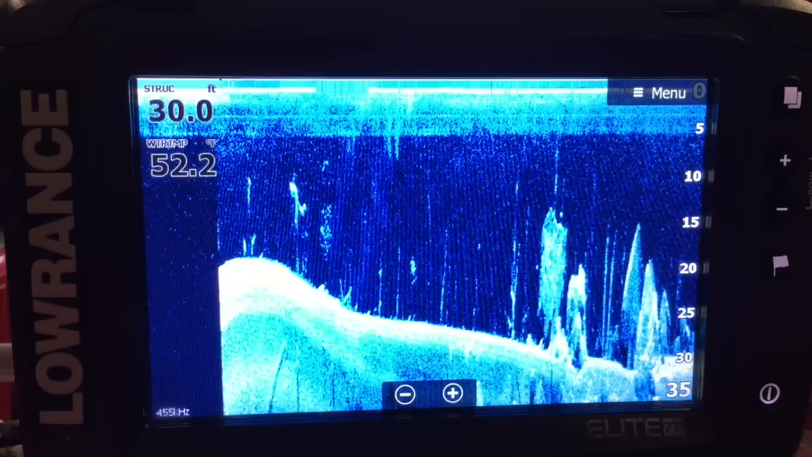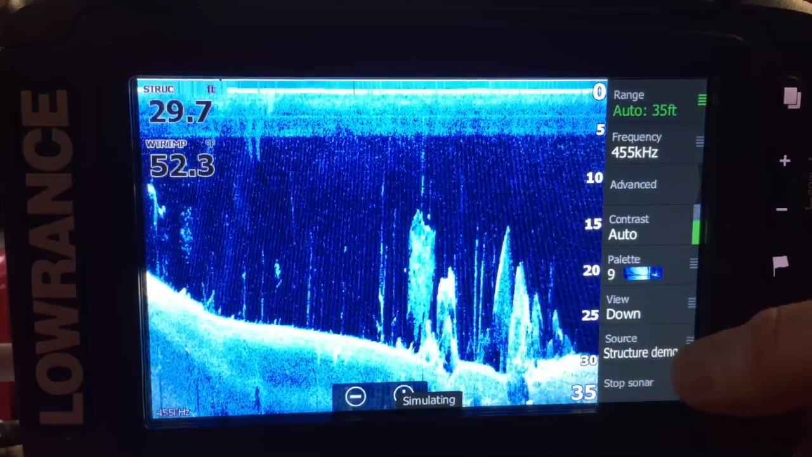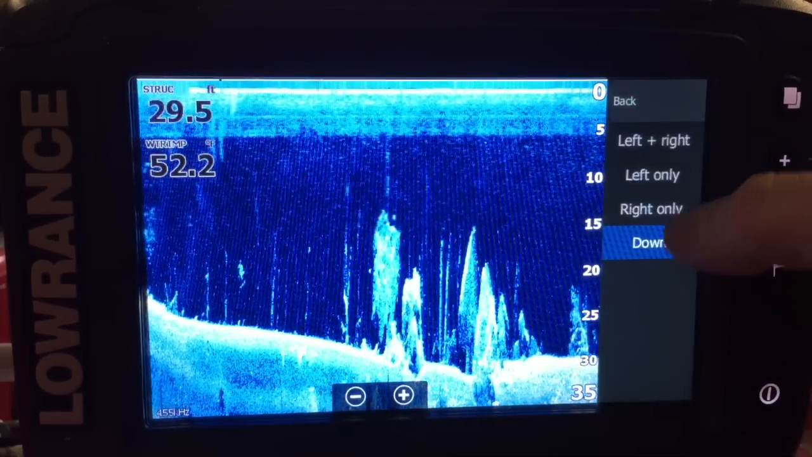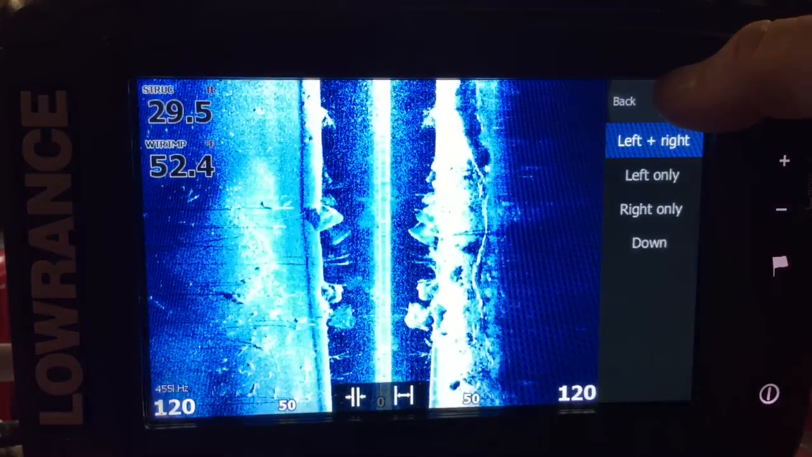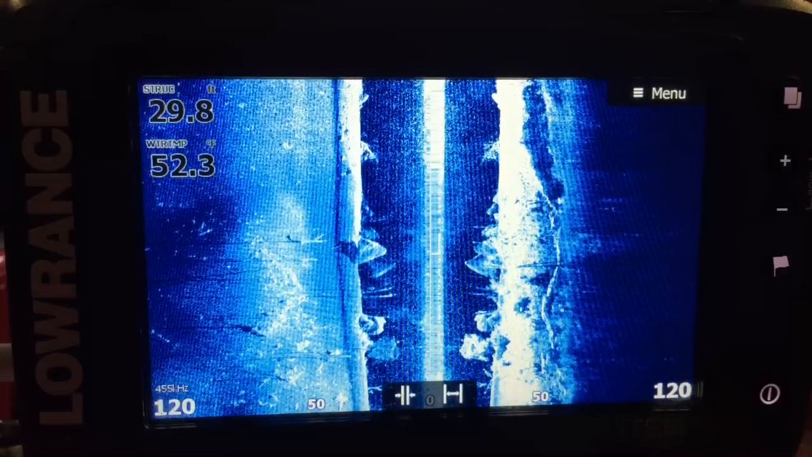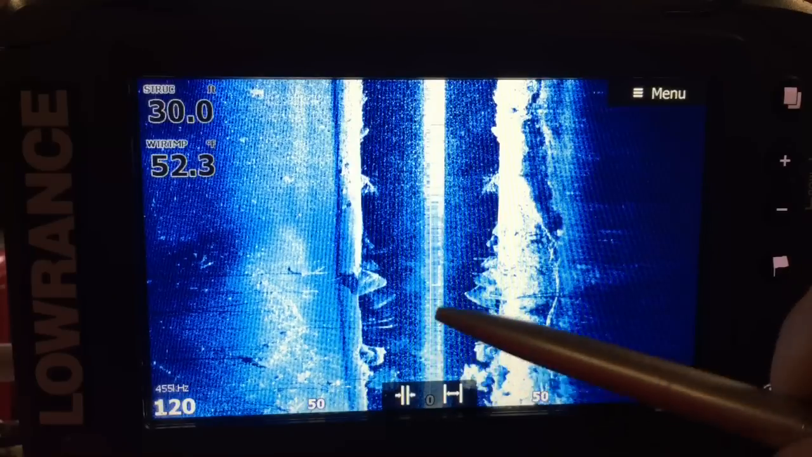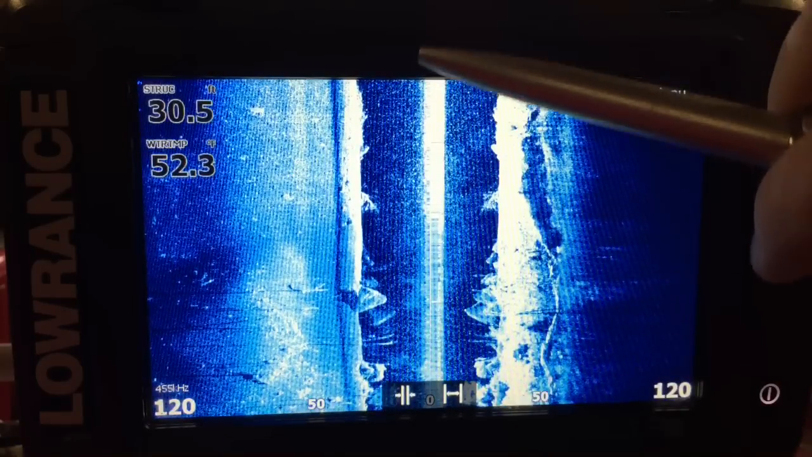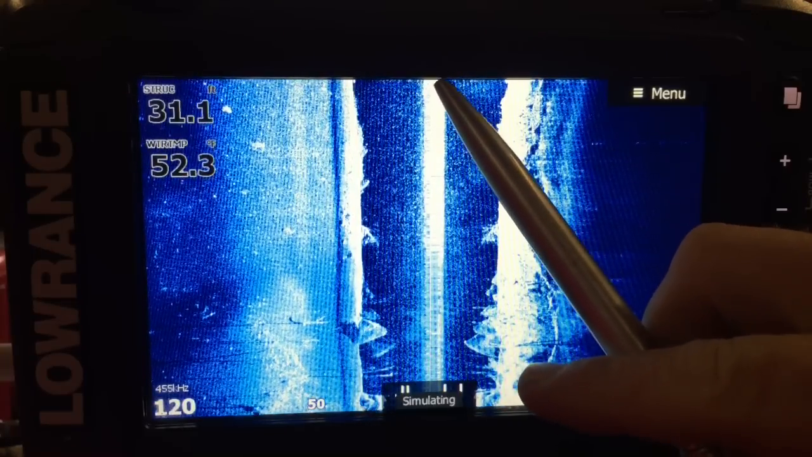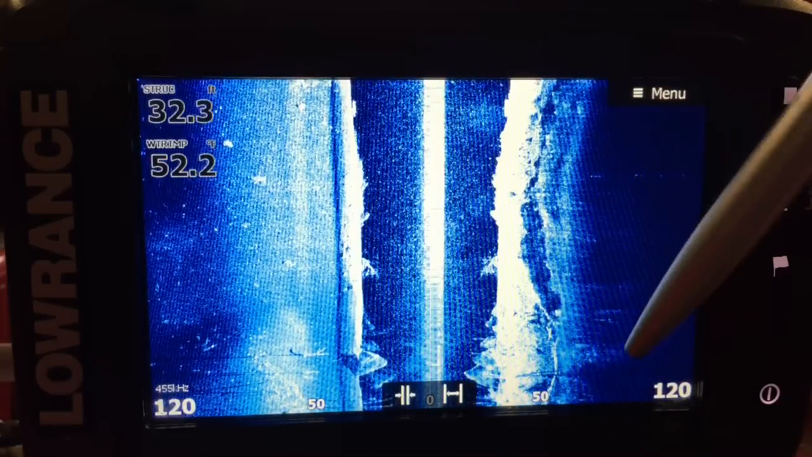So that's 2D. What I'm going to do now is swap on to side scan. And side scan's quite easy because down scan and side scan are done with the same transducer. So view, and we'll go left and right. So that's left and right on both. Go back and come out. Right, you'll see it's a completely different picture on side scan. This middle lighter line here, that's your boat. That literally is your boat going forward. Your boat and your transducer are at this moment right at the top of the picture, and again everything to left and right is behind you.